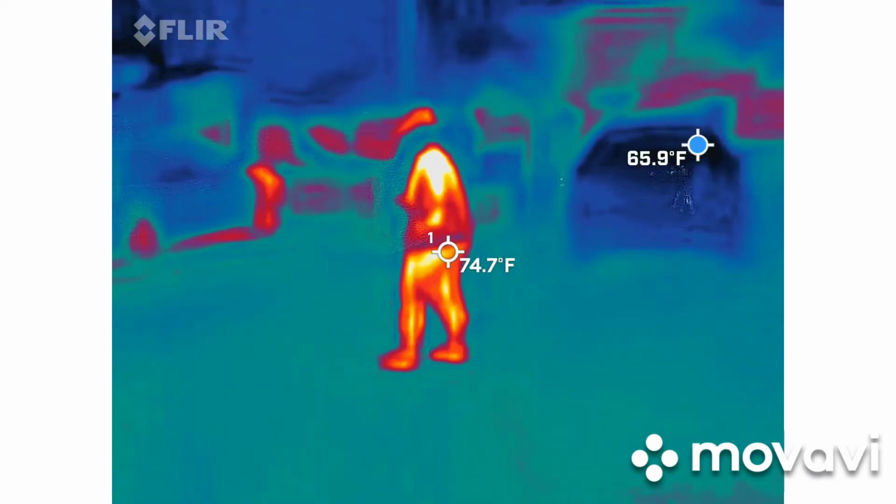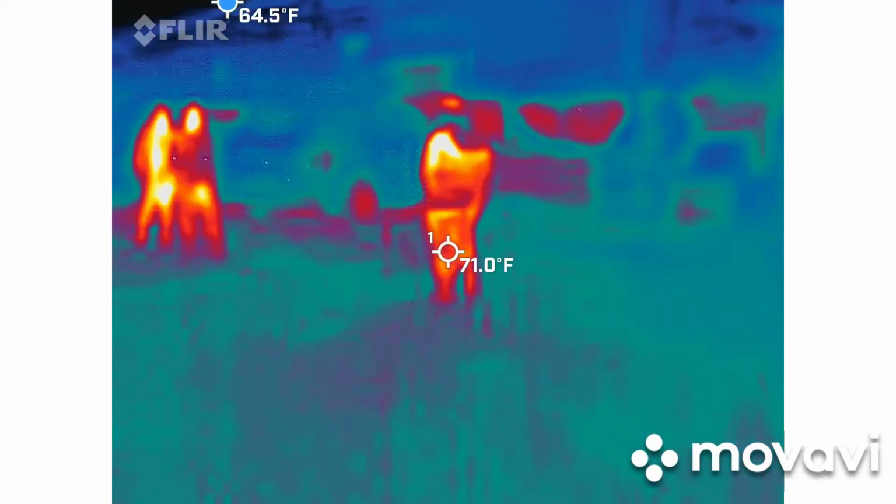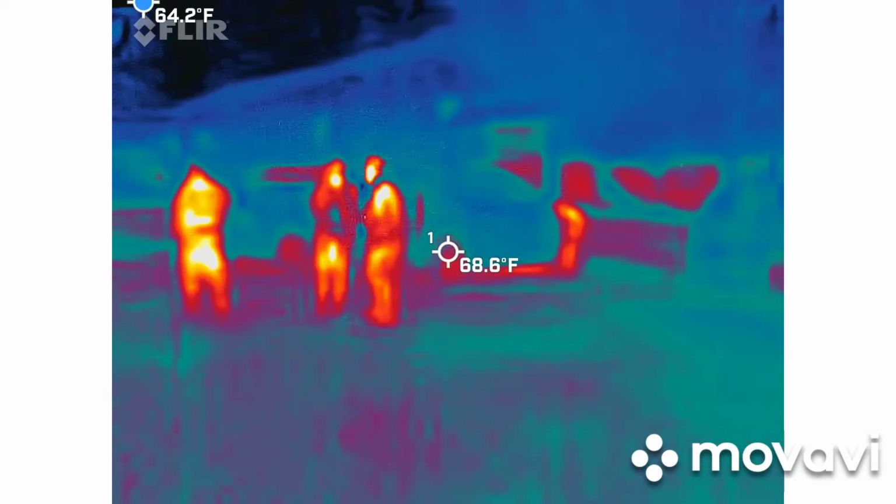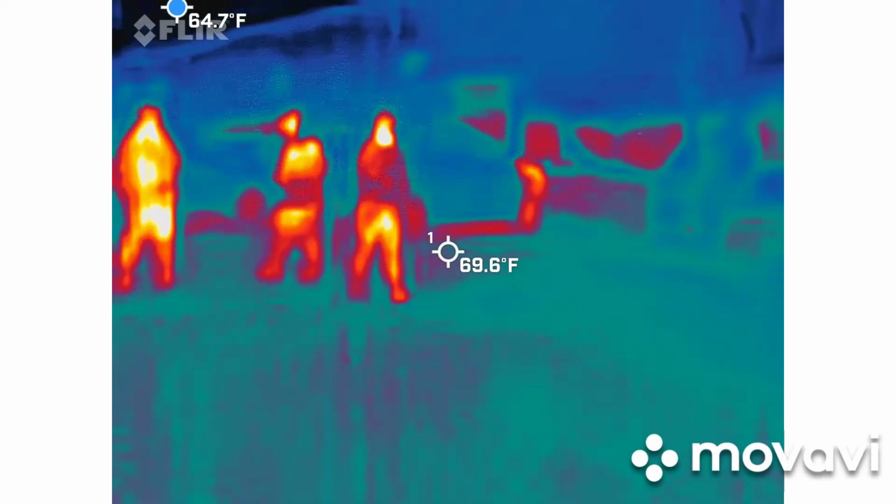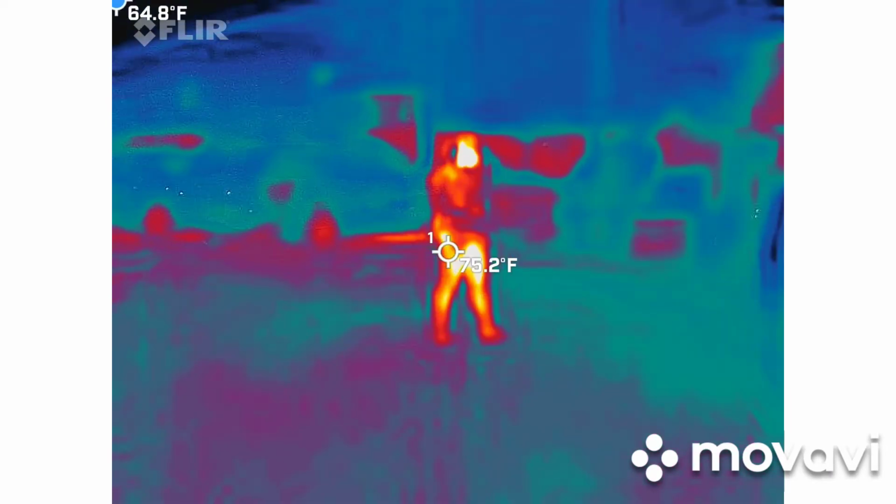Pretty cool stuff, isn't it? Yeah. Well, normally, if I was a car thief, that would be my first tool, because I could see the heat signature of every vehicle in here. So that's why people get a little weird about it. They don't know what we're doing. But even if they did, they know I have a thermal. I would be worried if somebody had a thermal staring at my car.